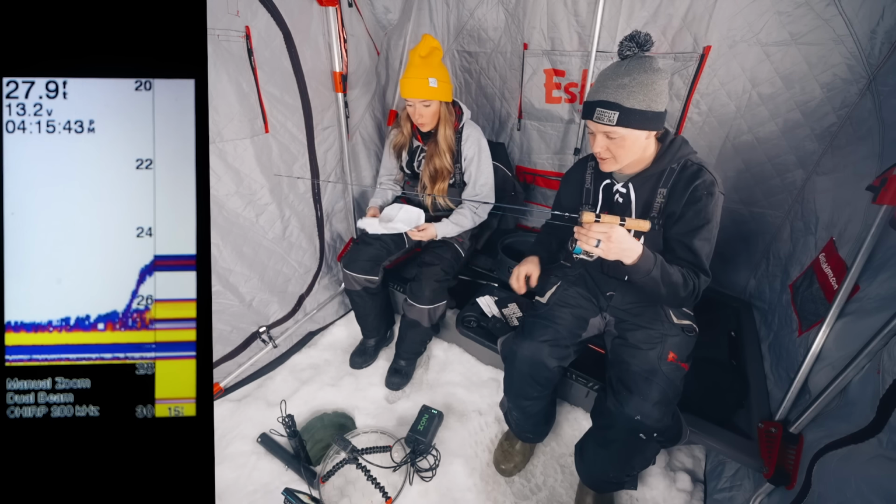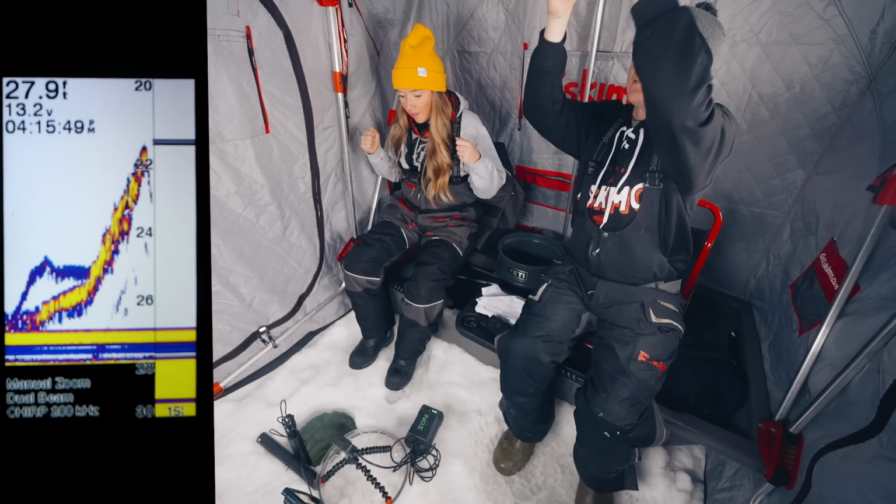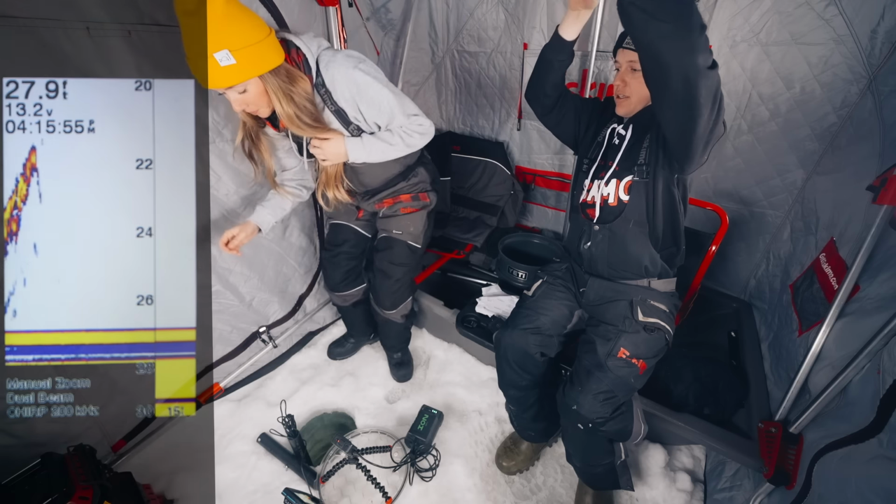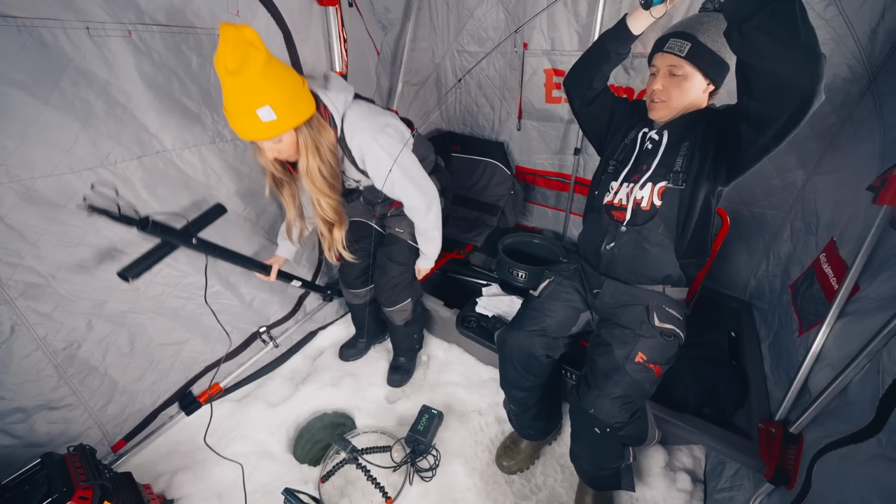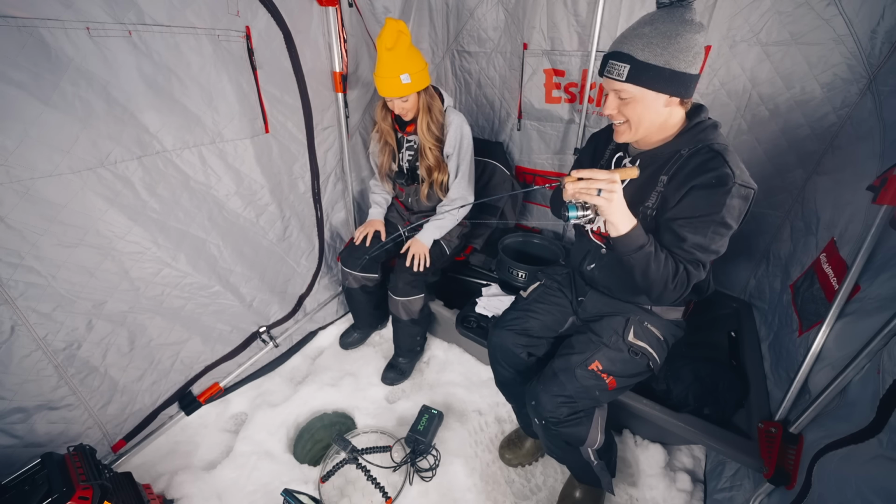Fish. Look at that big mark. Big mark coming up. Got him. Yes! Ooh. That fish is squirrely. Can you pull the transducer out? Oh boy. I think it's a pike or something. Oh my goodness. What do we have? That run was insane.